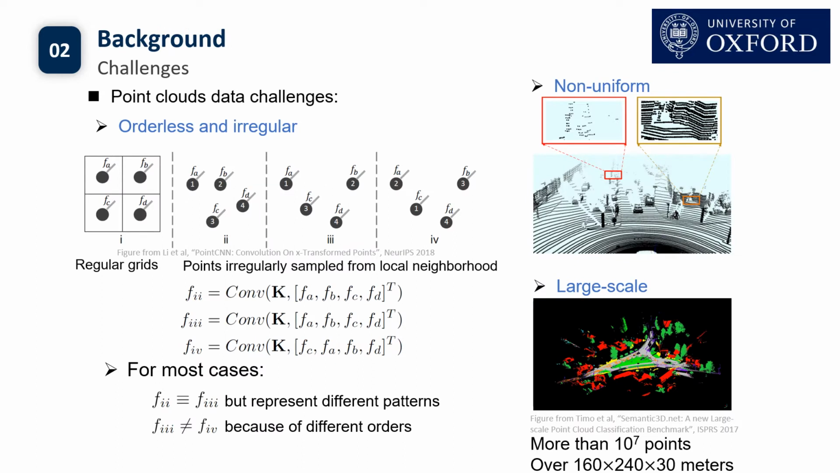However, point cloud data has its own challenges. First, it is orderless and irregular. Different from 2D regular grids, given points irregularly sampled from local neighborhood, it is infeasible to directly apply standard CNNs on this kind of unstructured data.